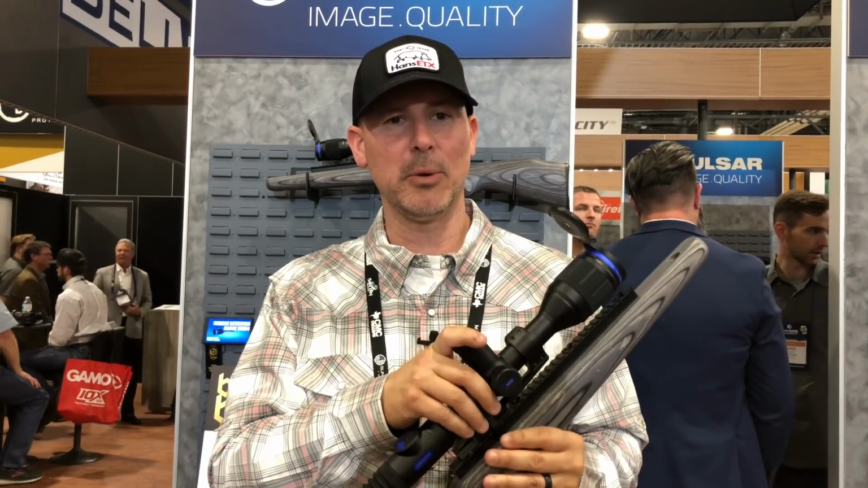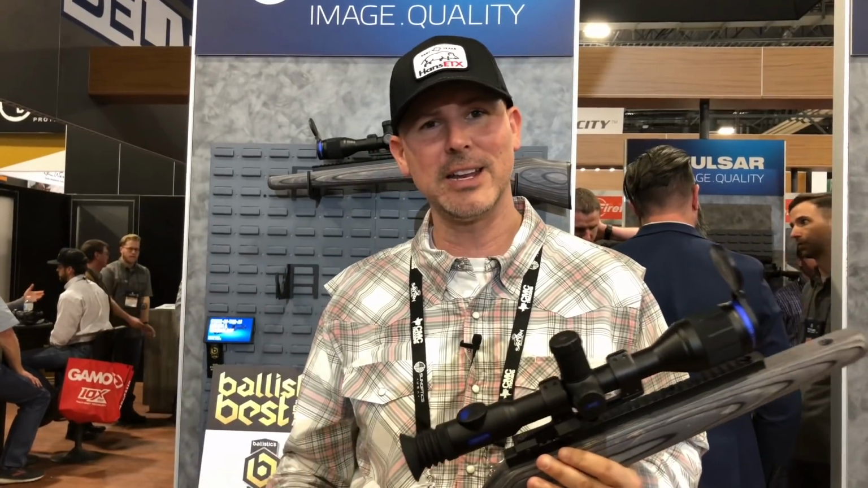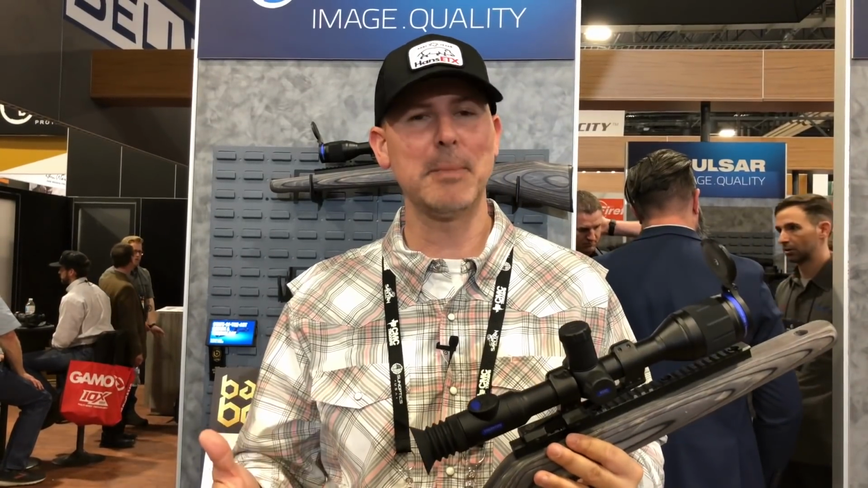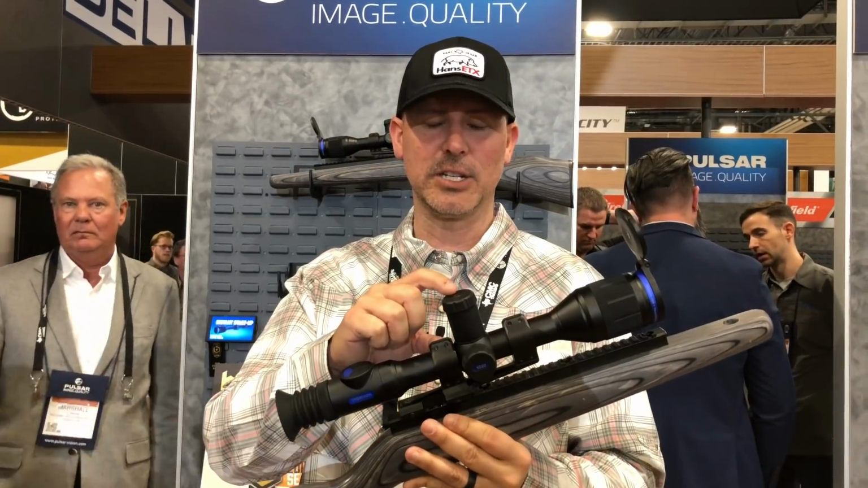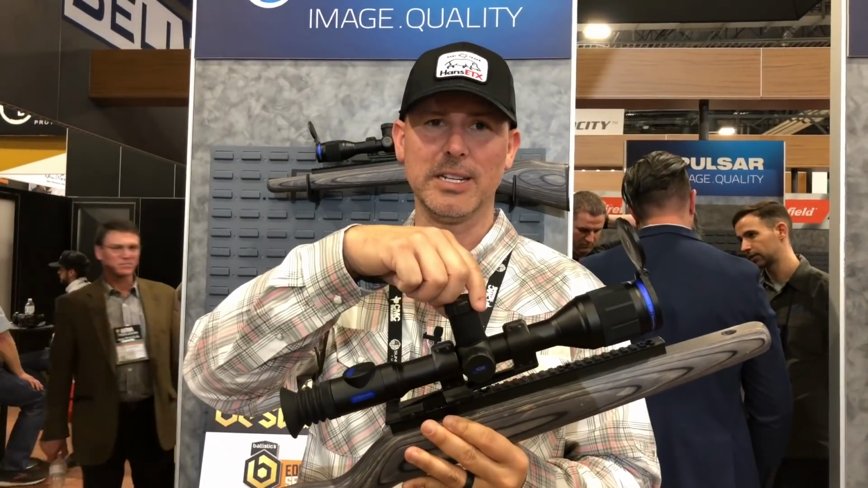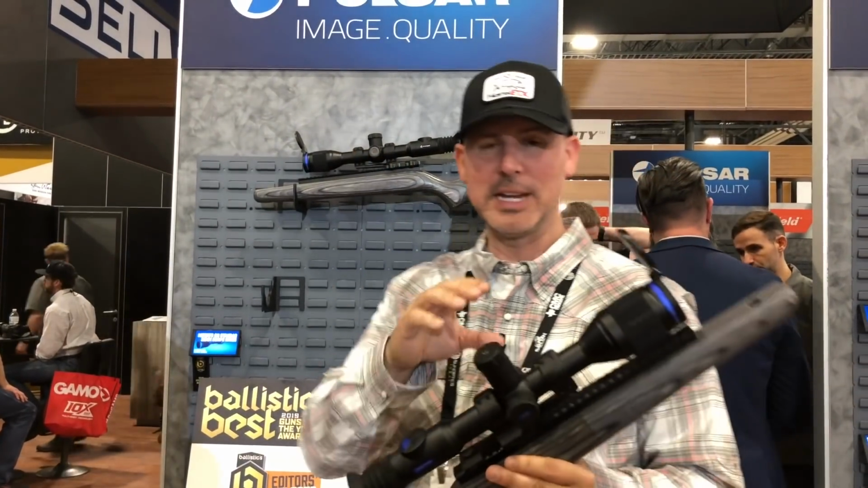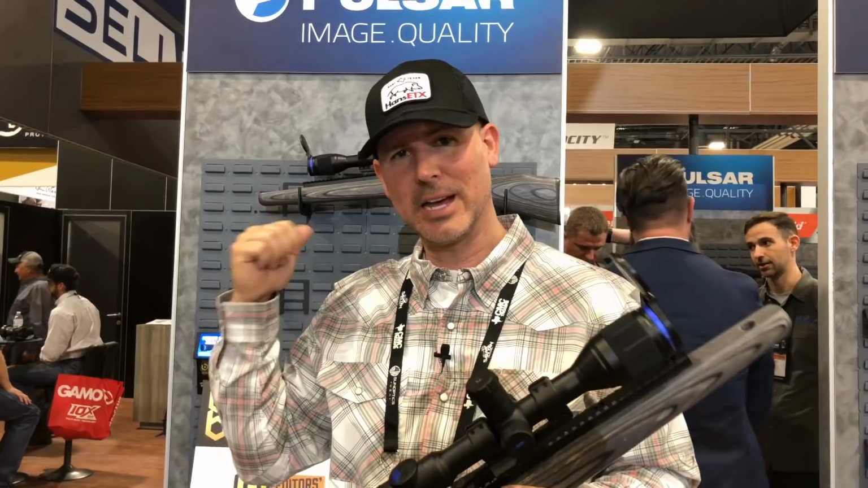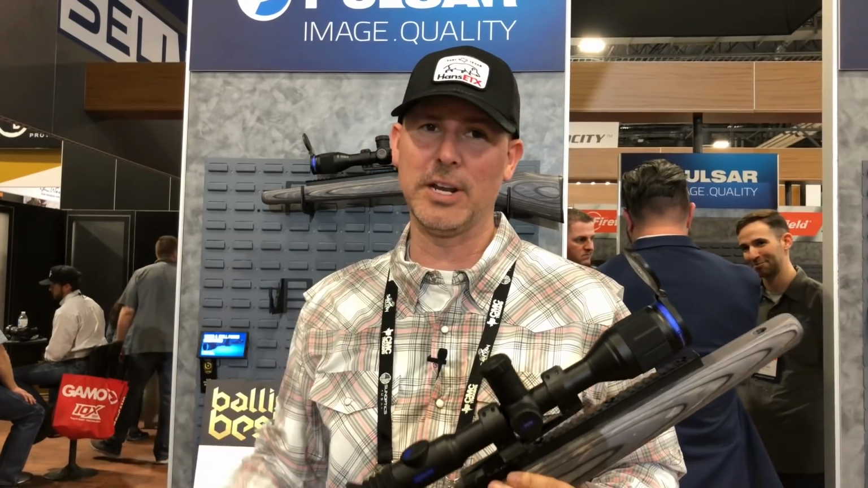XQ50 magnification 3.1, price point on it's around $3,800. The XQ38 2.5 base magnification, price point on it $3,300. So you see this has the taller battery with the extended turret cap on it. This shows it with the smaller cap. But again, XQ50 Thermion, XQ38 Thermion, 2.5 base, 3.1 base, $3,300 and $3,800.